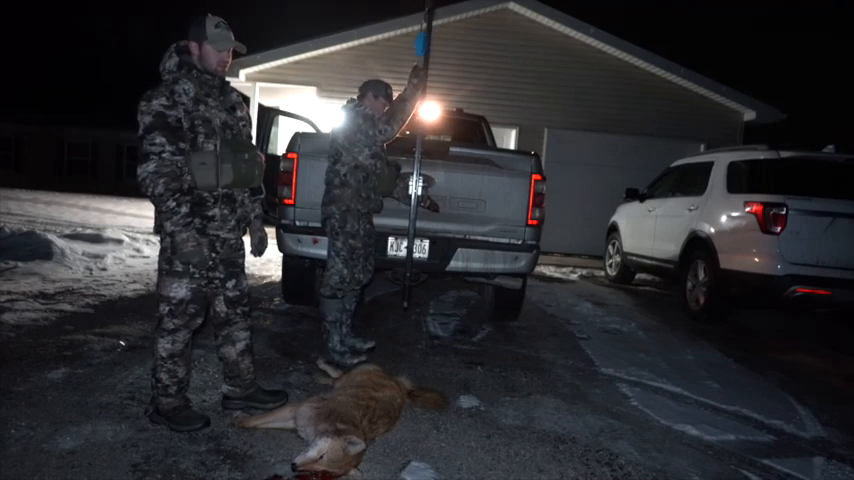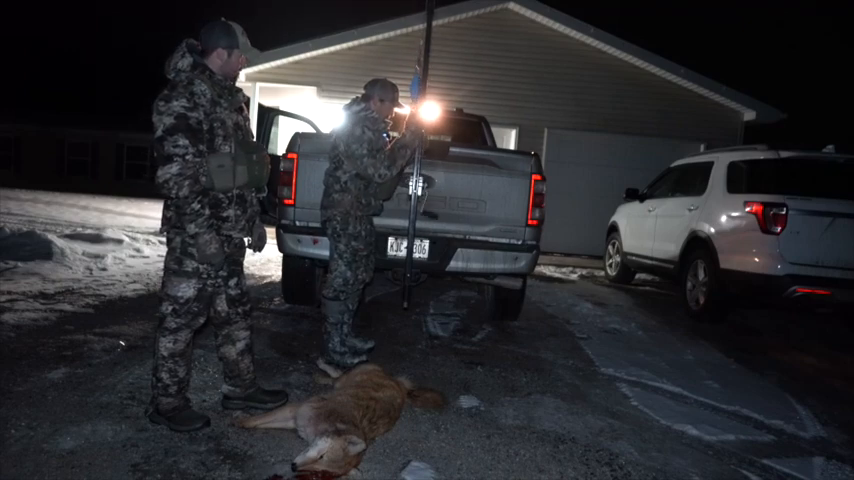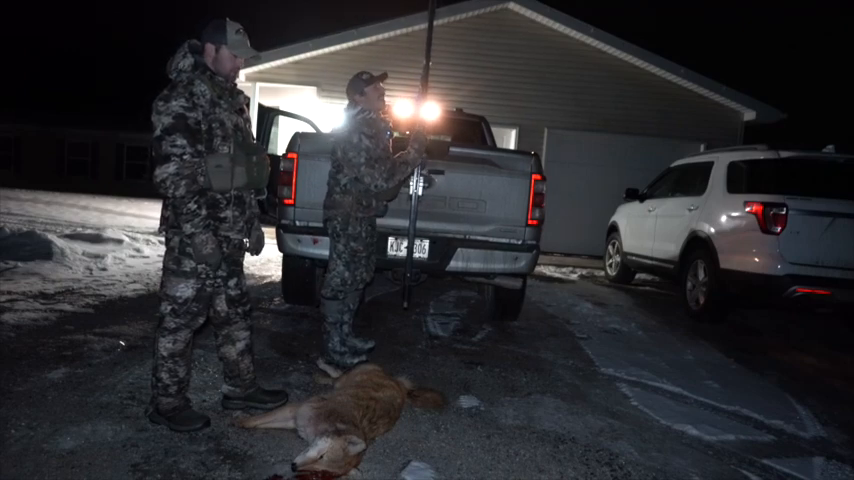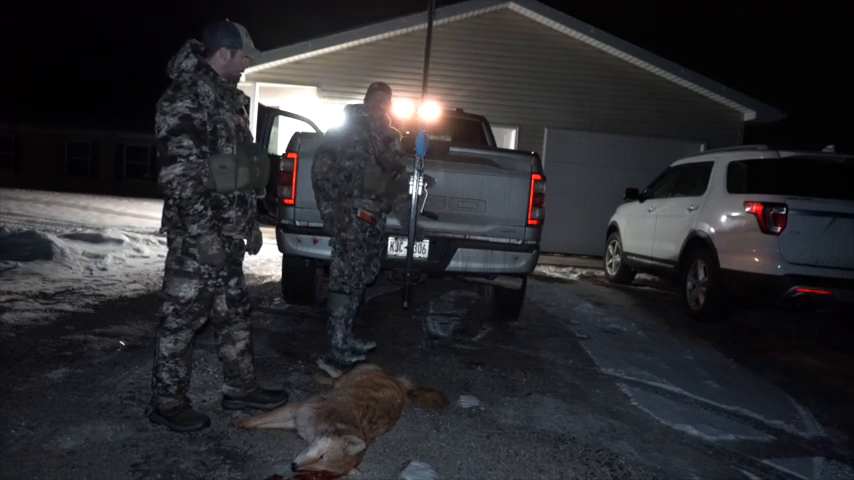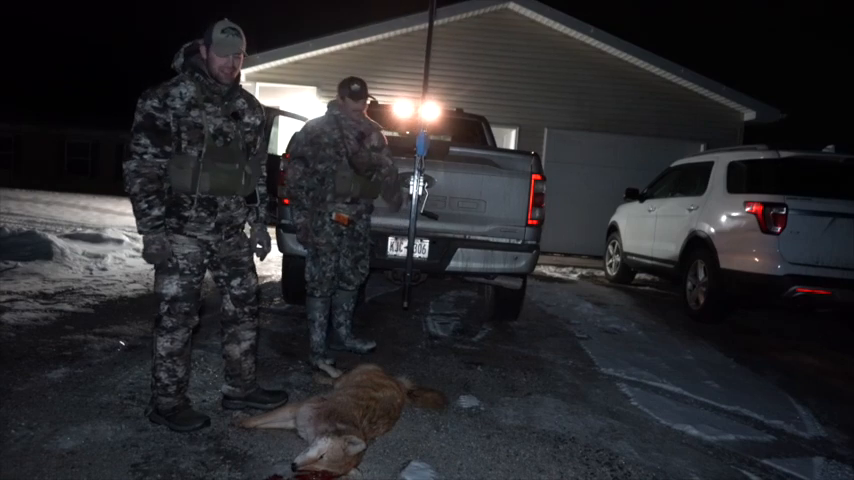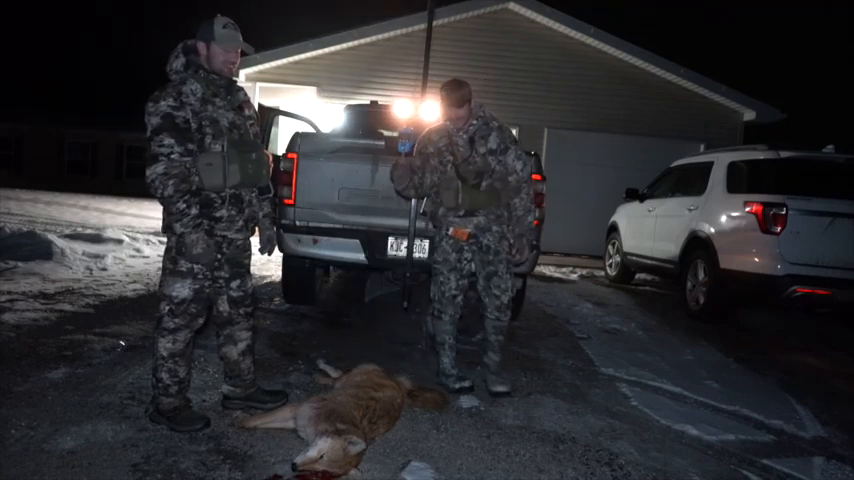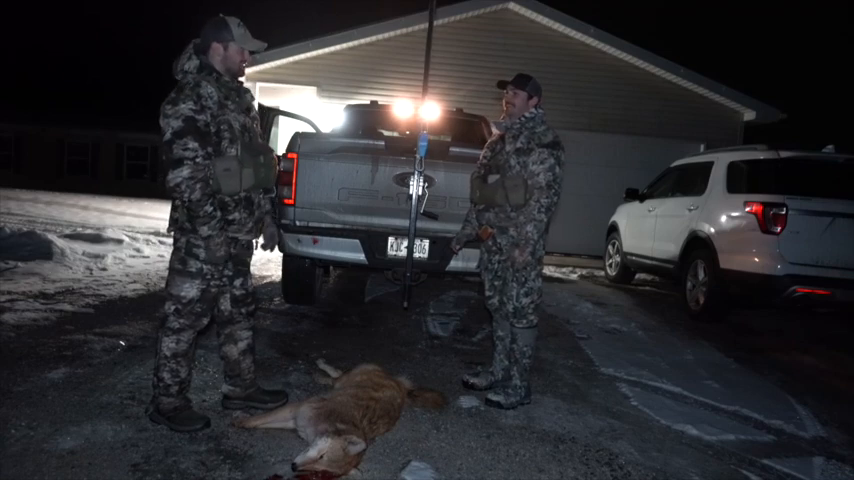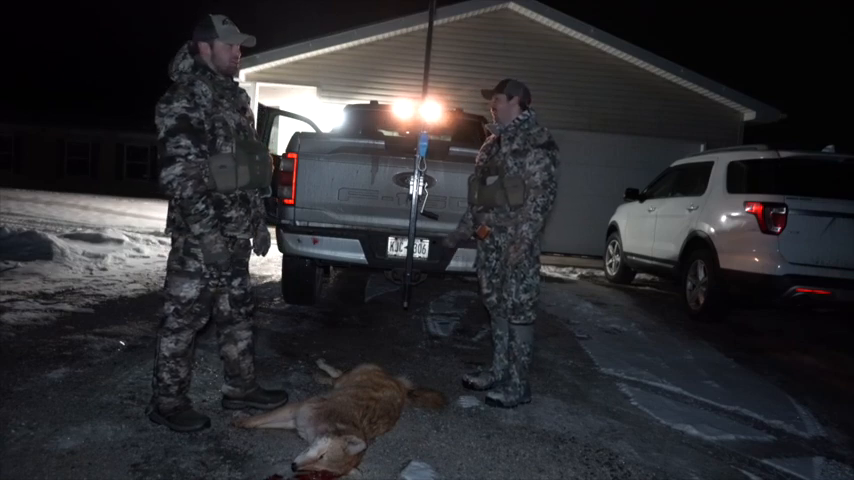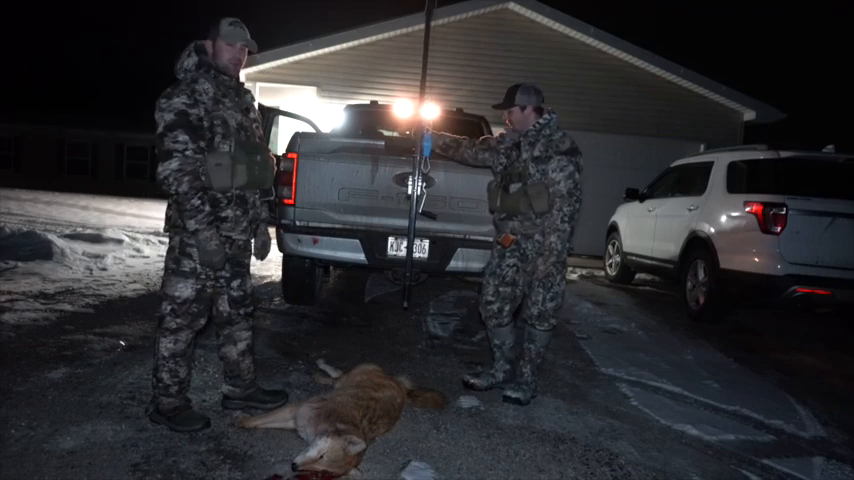So we snuck over to the left a little bit to get an open shot, and then it would lay down. It was laying down, didn't give us a good shot, and Brad played every single sound on his call. Just the stupidest stuff. Started with coyote sound, and then we played a wolf, elk. Just the most random stuff, and it would not budge. We started yelling at it after that, still wouldn't budge.